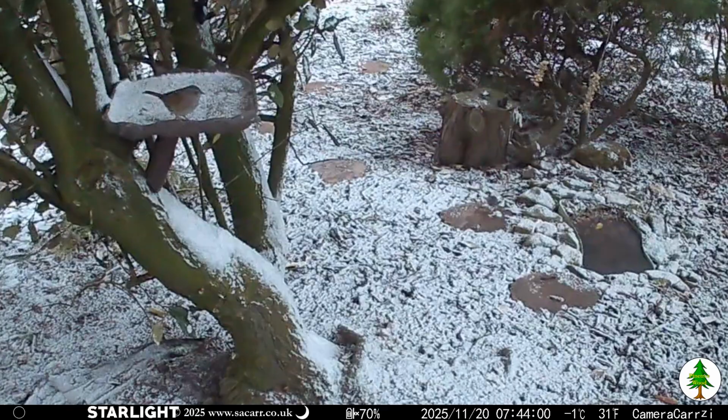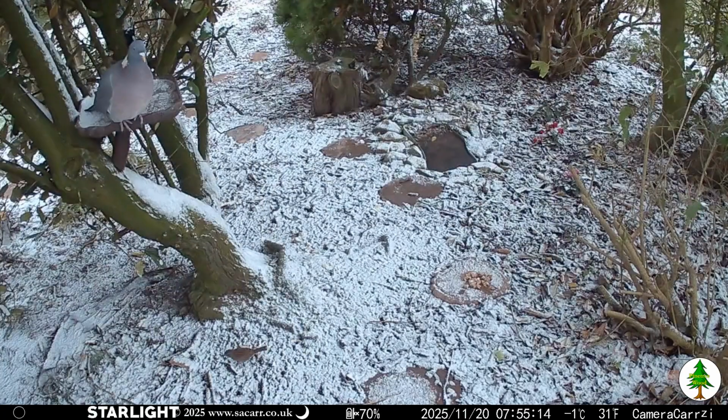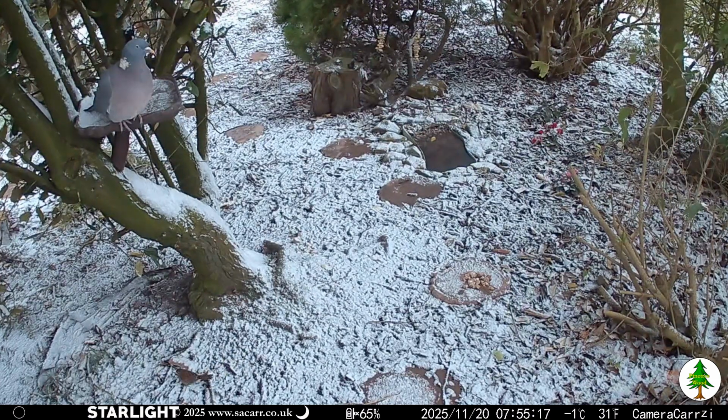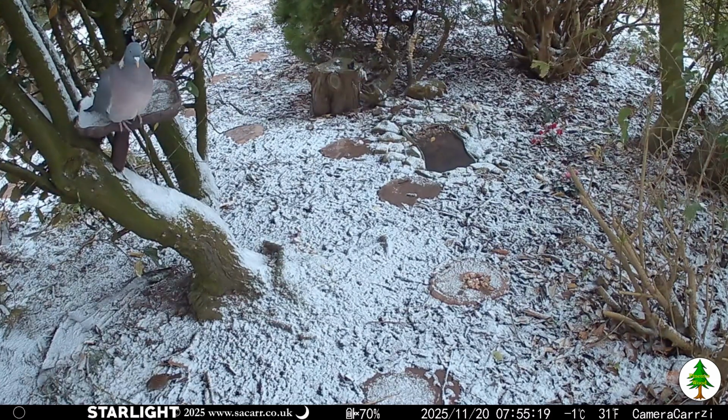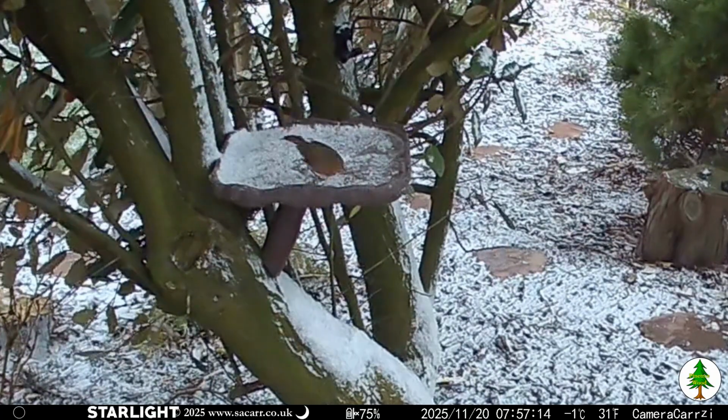The robin was back again, chasing other birds away. Another 10 minutes later, and the pigeon was back on the bird table, wanting to be fed. The smaller birds were still searching on the ground for seed.